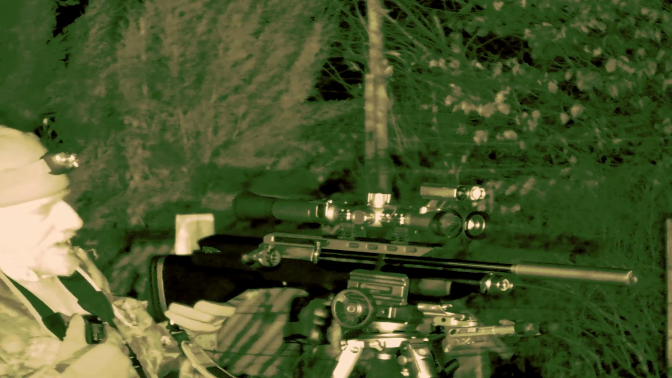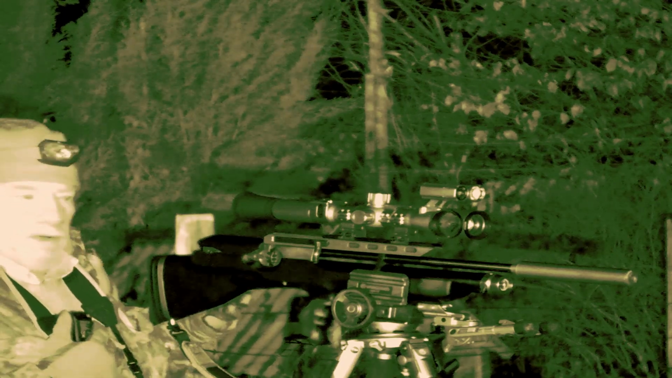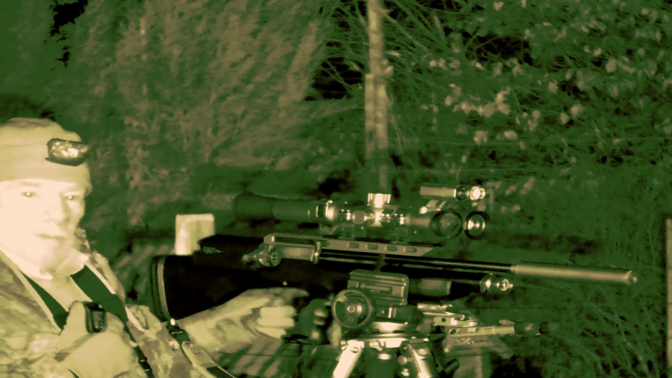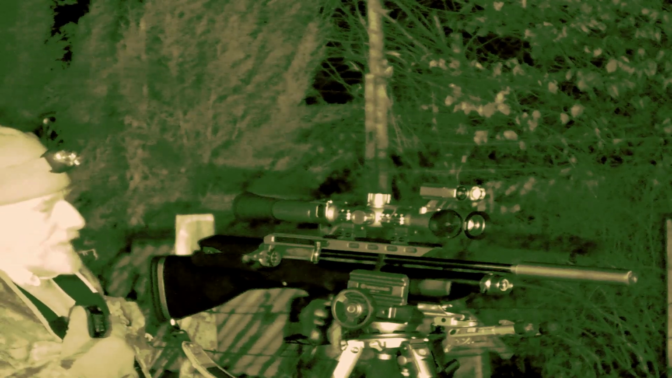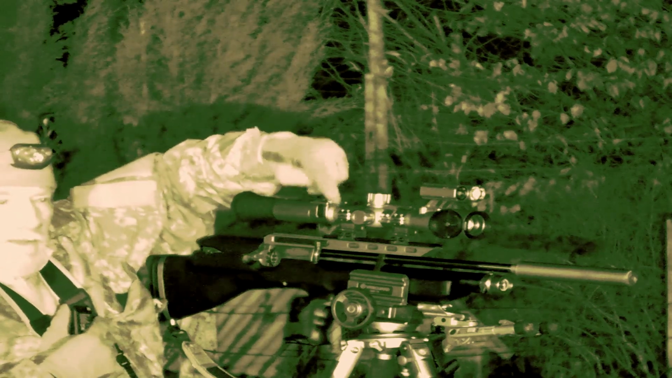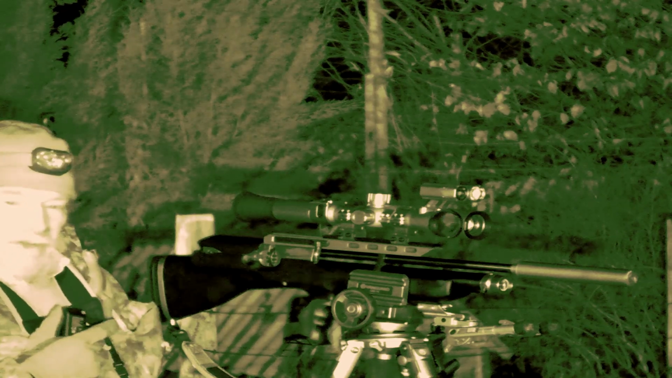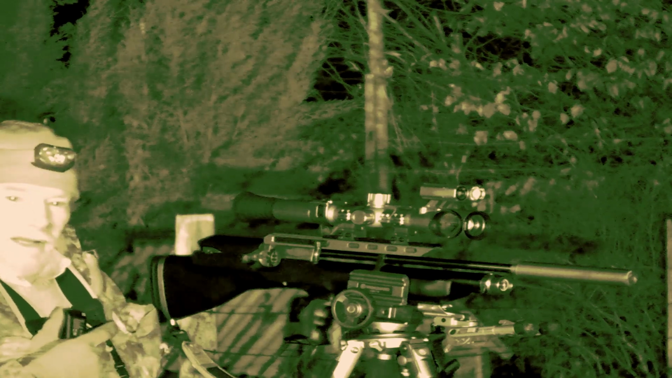Now this is a .177, which is not something I usually use, but it's the Weihrauch HW100 Bullpup, or BP. It's a 14 shot mag, 200 bar fill, and as you can see I've put my DS35 on the top there. It's a side lever action, fantastic trigger. So we'll see how we get on with it.